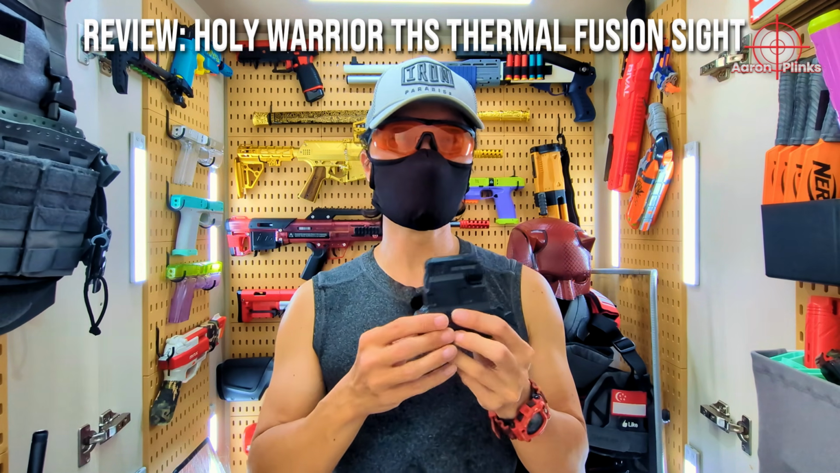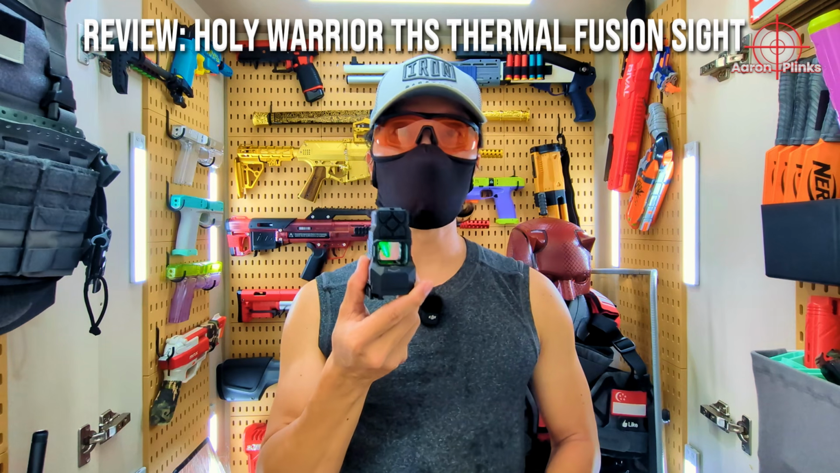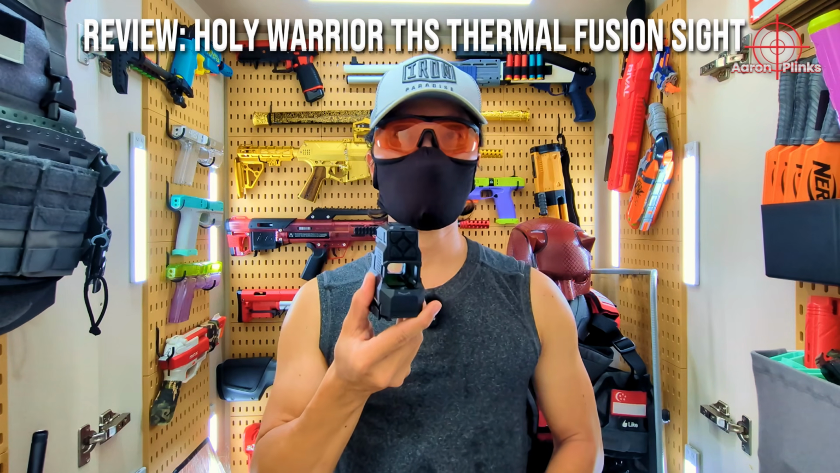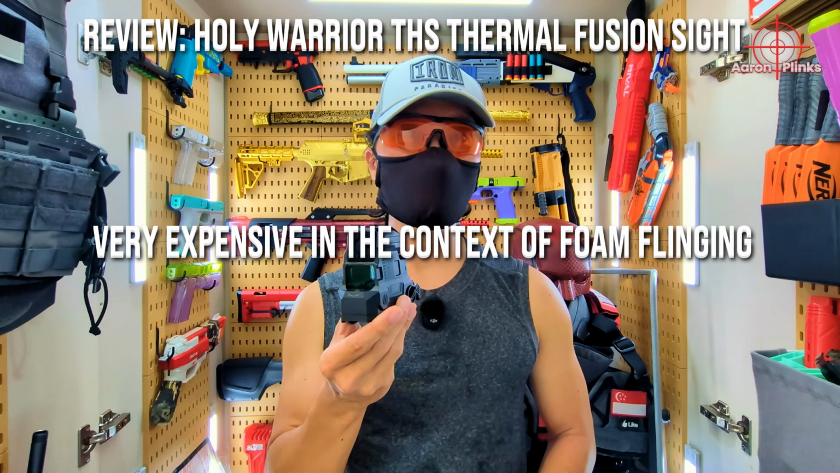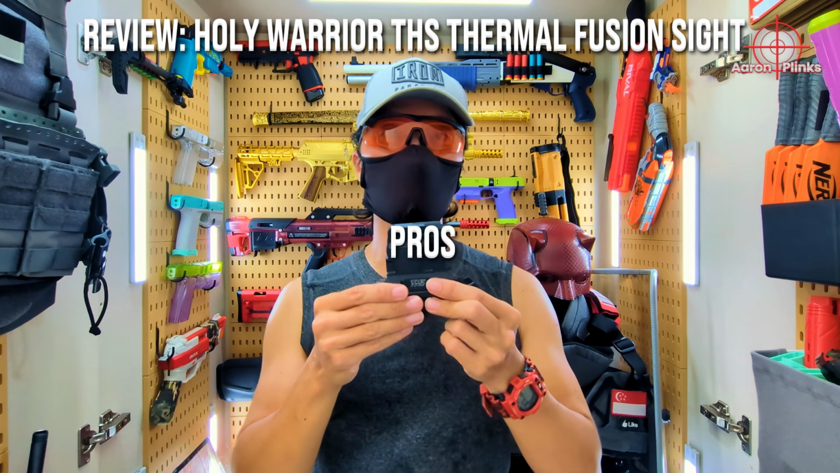Of course, the biggest con is the price. The retail price at IFB is 1,700 Singapore dollars. Yes, it is crazy expensive in the context of Nerf. No arguments there. But there are some good things about this Holy Warrior thermal sight.